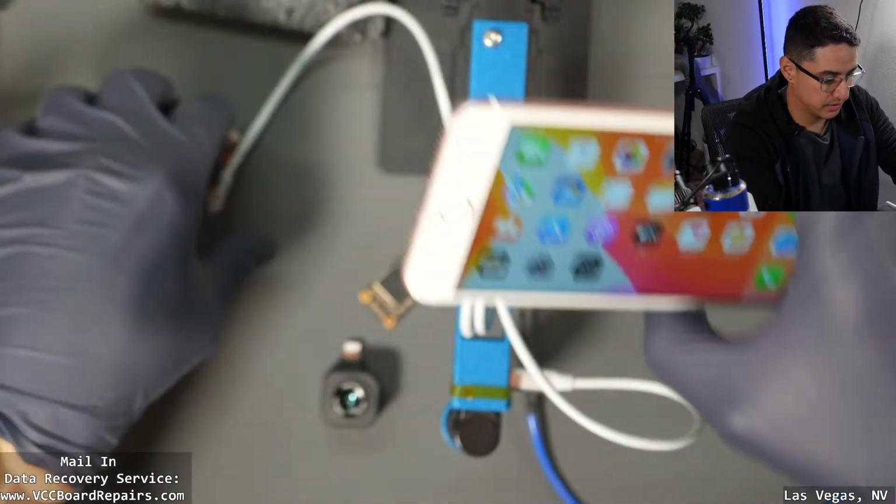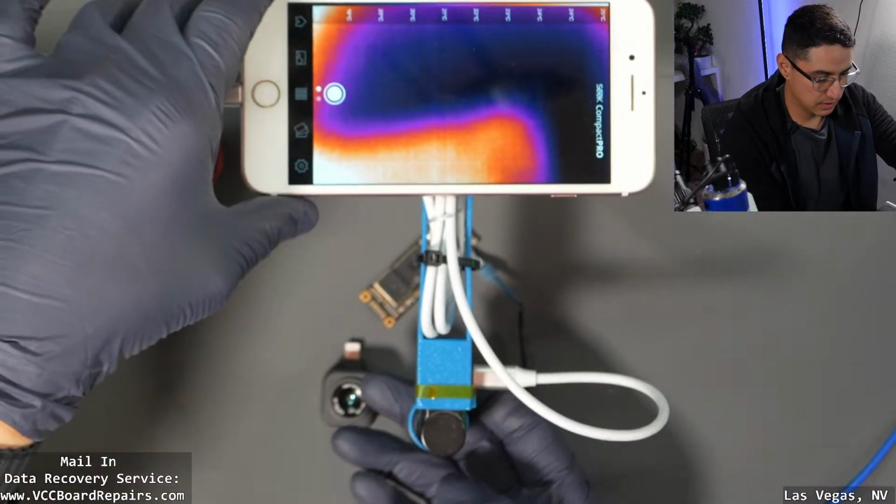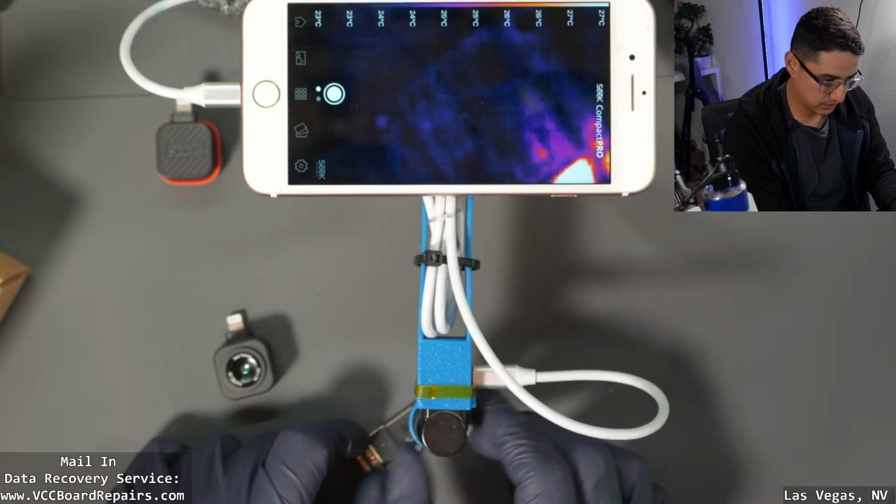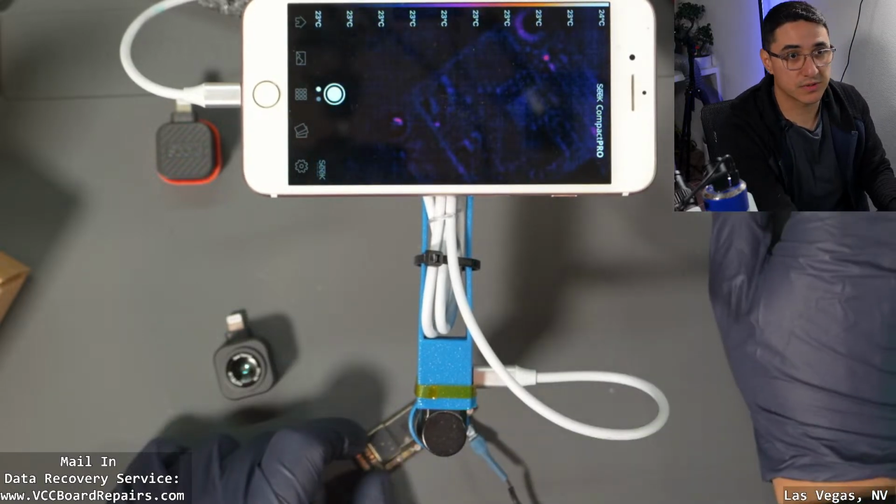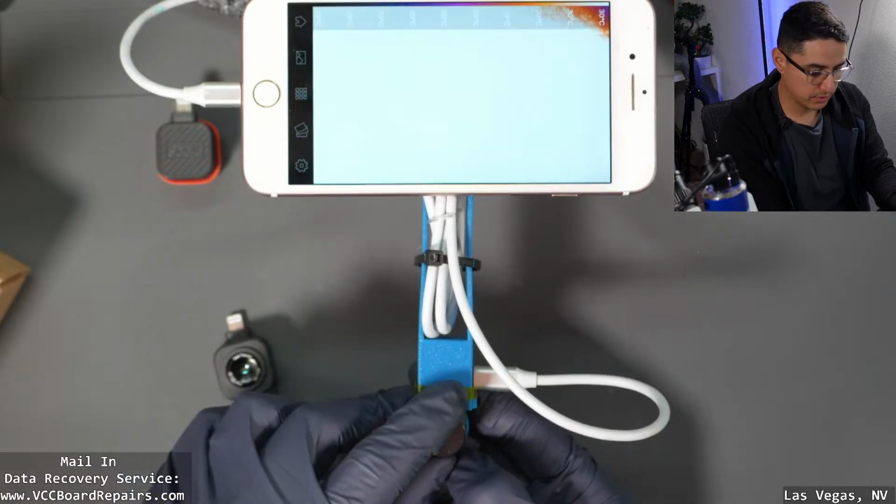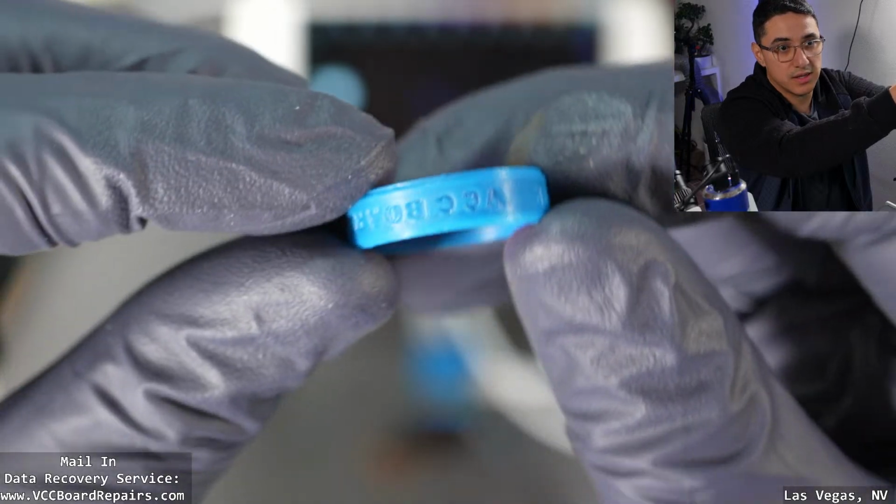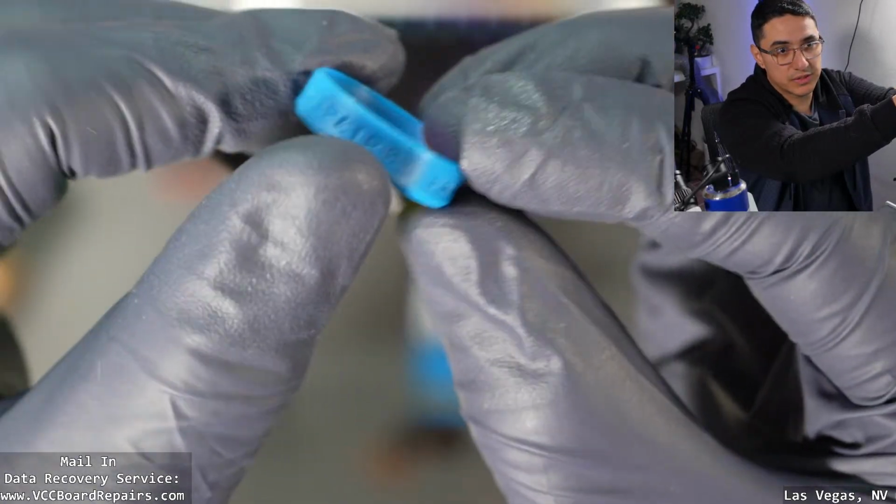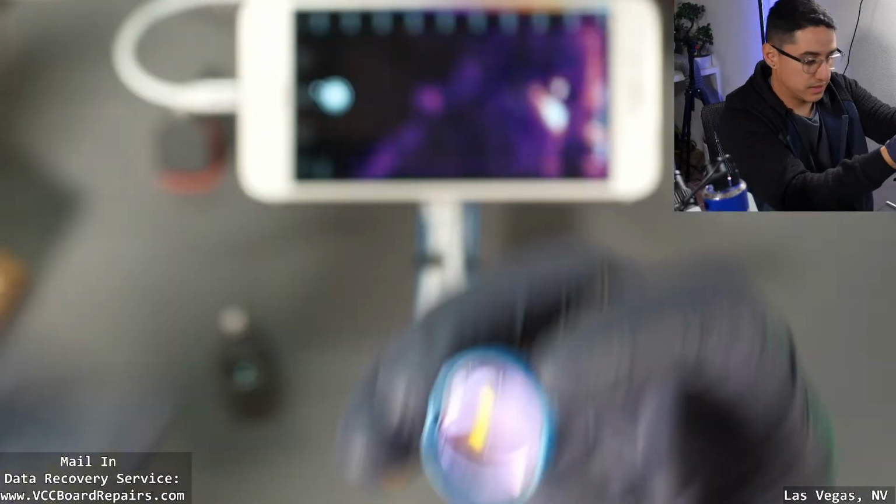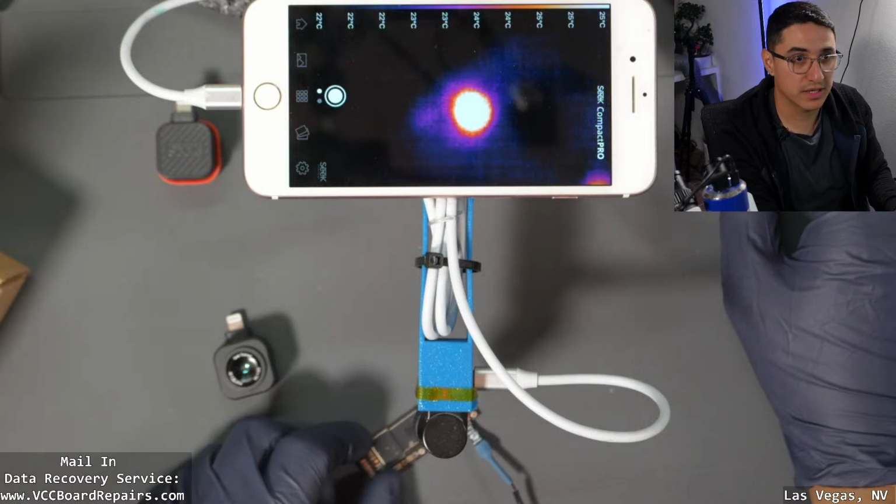Here, actually, let's test it. All right, so this is the Compact Pro. All right, so right now, let's see. There, I'm in focus right now, so you can see the component. Now I'll pop the macro lens off. This is my macro lens that me and Ben from ProFixer have designed. So it's a hard shell that slides on. All right, macro lens is off. Now take a look at that, see how blurry it is.